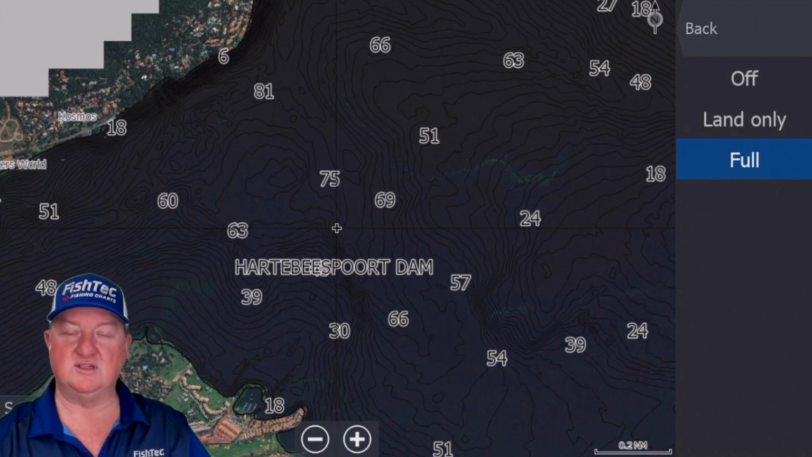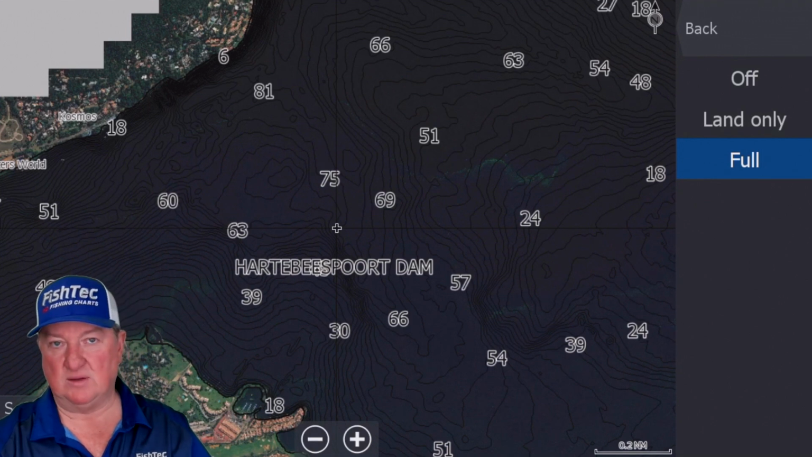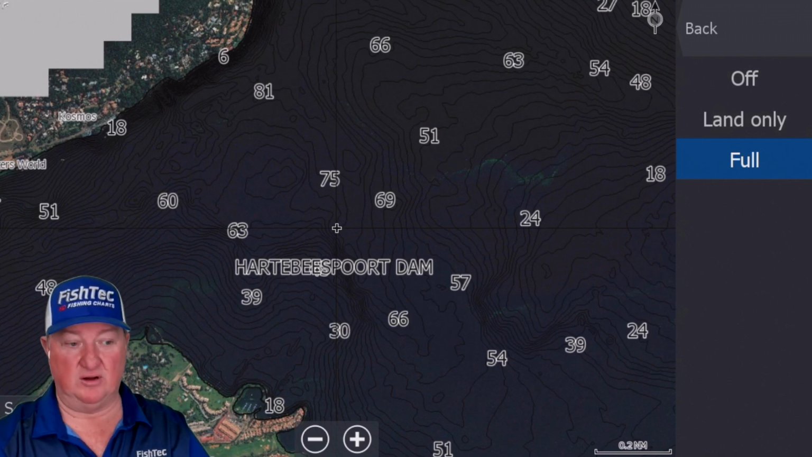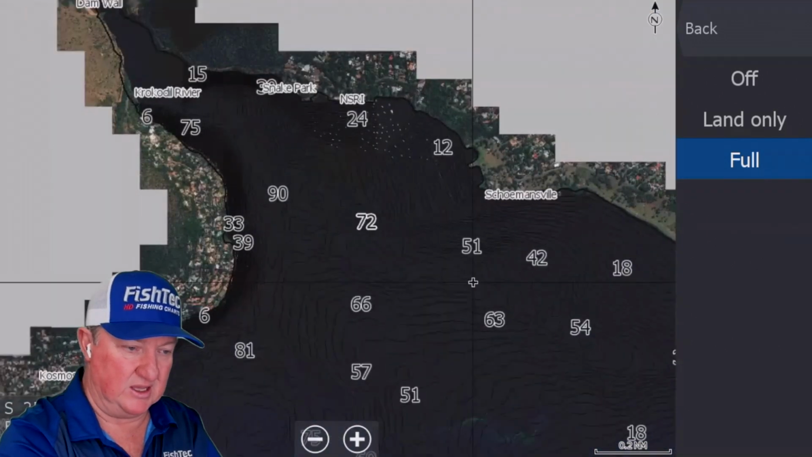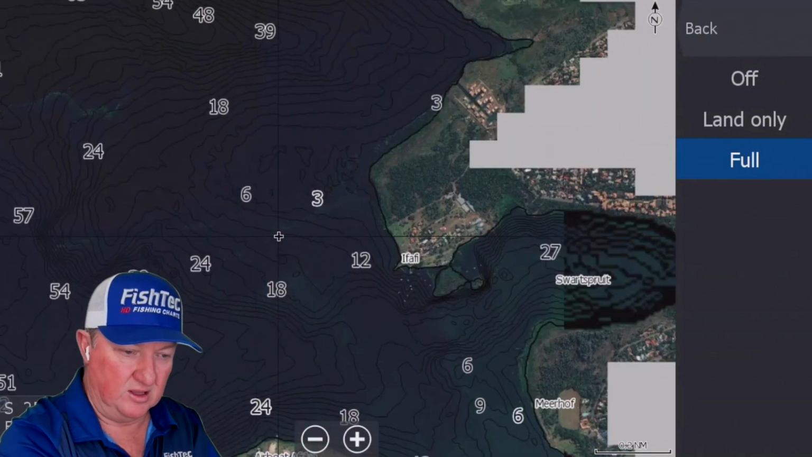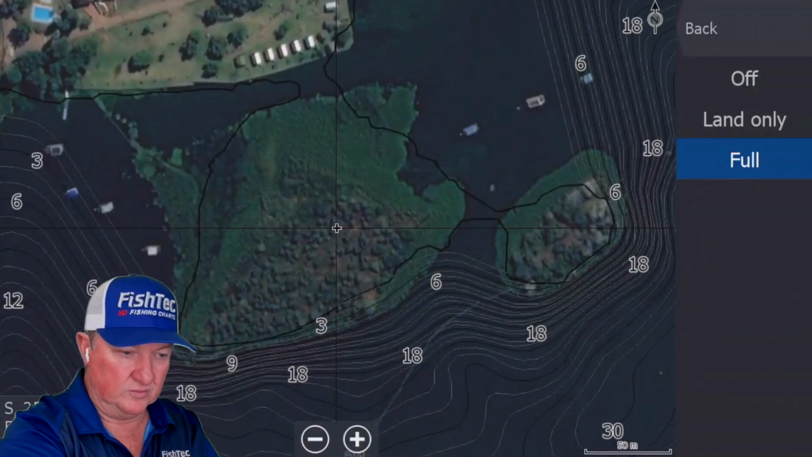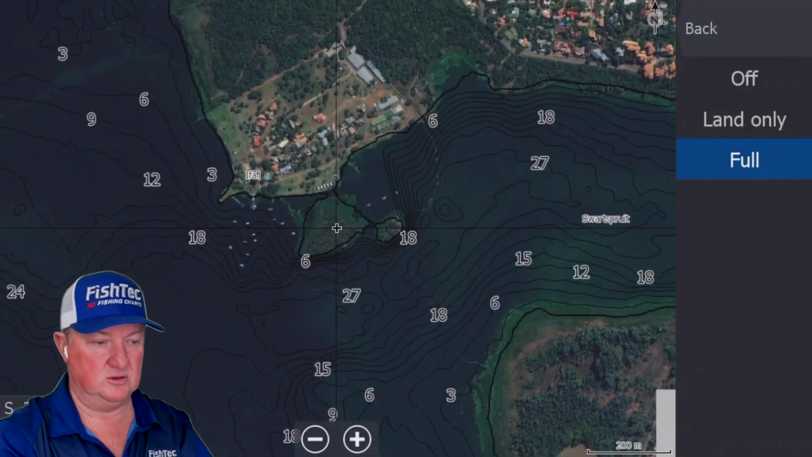I think the first satellite charts we get in South Africa is around 1985, 86, 87, somewhere around there. So obviously we don't have something like that for Hartebeespoort. And a lot of the satellite imagery for Hartebeespoort is covered with hyacinth. So I think we did pretty well with this one here. I don't know exactly what the date was of this satellite, but it's not bad. Bird Island and that is pretty good. Yeah, it's a fair bit of hyacinth there, but it's not too bad.